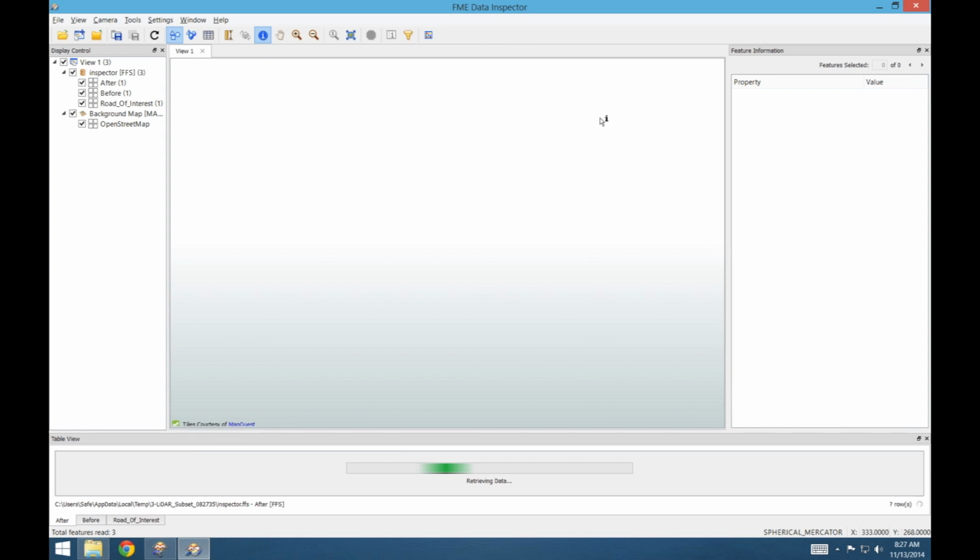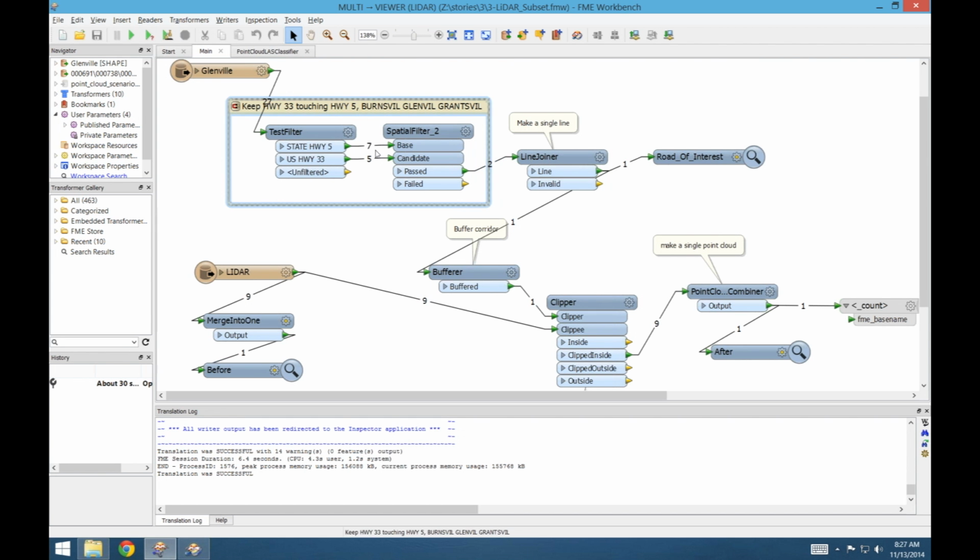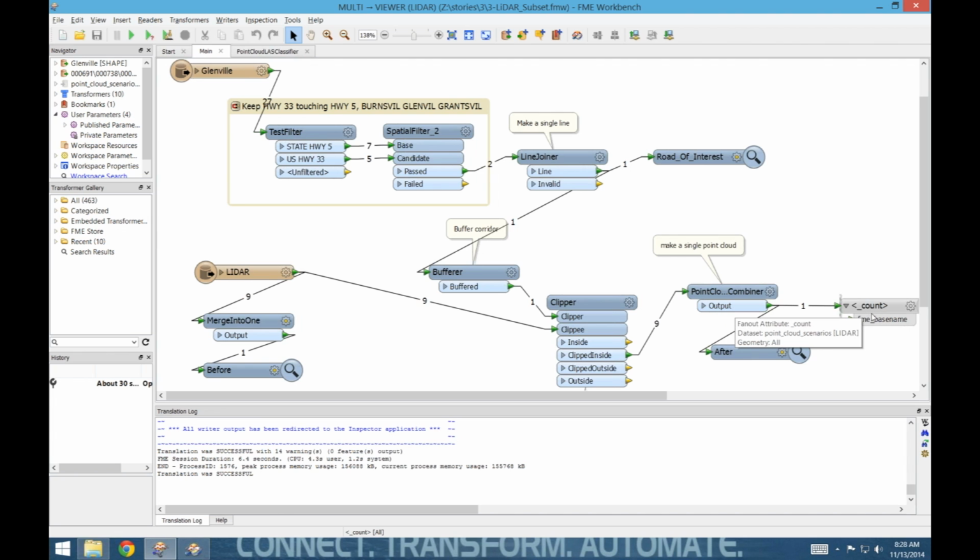Let me flip back to this. While it was running, it was putting these numbers by, but we picked out the two segments of the road, joined them together, and output them to a road of interest we'll see in a minute. Then I buffered around that road, or in the train case they would do this with the train track, and then took all the LiDAR coming in and clipped it to anything that intersects that road buffer. Now that I've got it, I glue it all back together, and then output it into possibly one or even a set of output files.